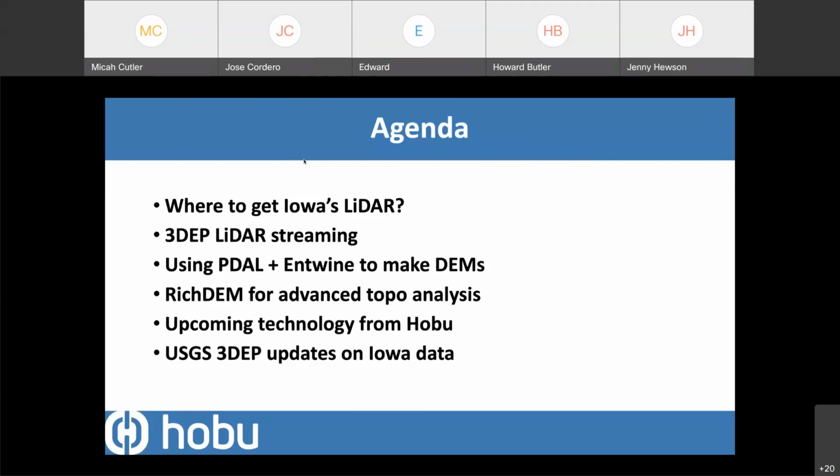Some of the open source tools we've developed, Poodle or PDAL and Entwine, to make some DEMs with that. Another open source tool called RichDem for doing some topo analysis that you might not have heard of before, and then talk about some upcoming technology. And I reach out to my contacts at USGS on 3DEP, and so I have some update on where data is at in the pipeline for Iowa.